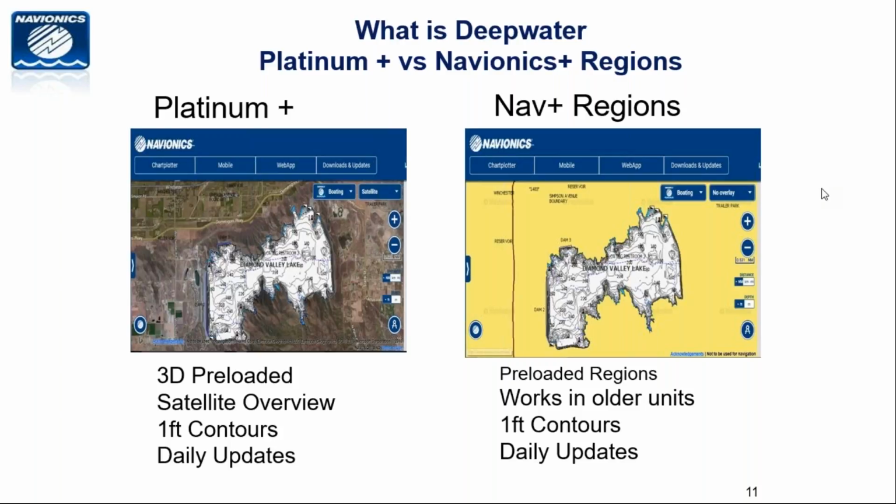Did you need cell phone service? No, the mapping runs off of either Wi-Fi or satellites. You don't need cell service. That's the benefit of the Navionics app on your phone or your tablet.